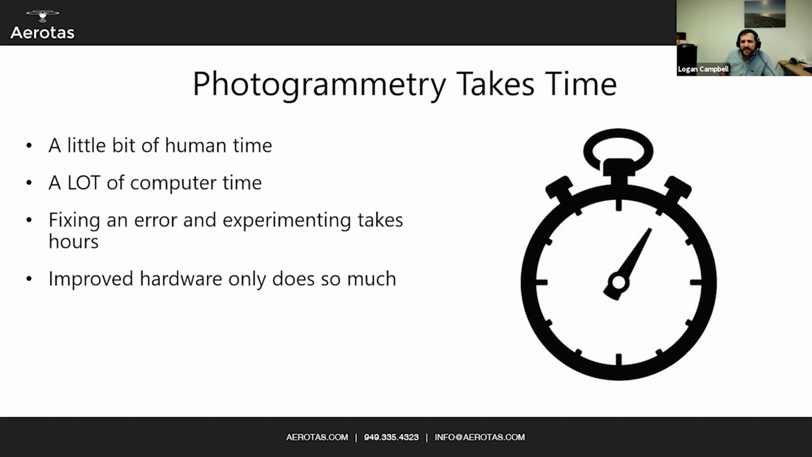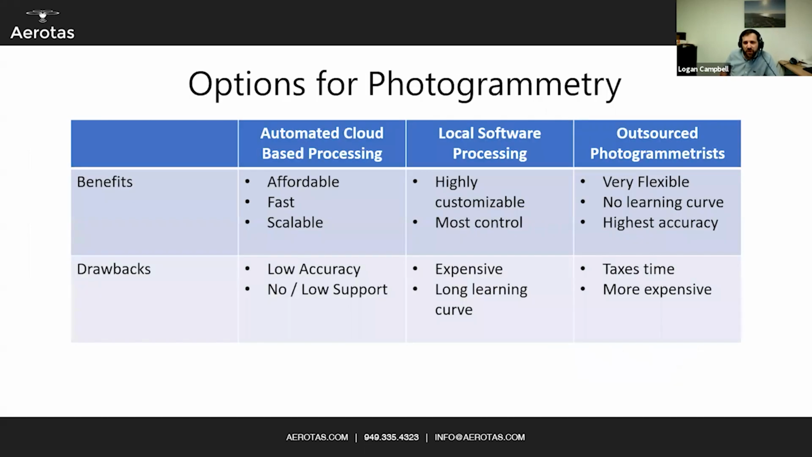But there are different ways that you can process photogrammetry. There are services out there that do automated cloud-based processing, like DroneDeploy, which is a really common one. They're affordable, fast, and super scalable, but they usually have very low accuracy with no or low support. Great for when you need just an orthophoto of a site, but typically not up to survey quality deliverables because of the accuracy.